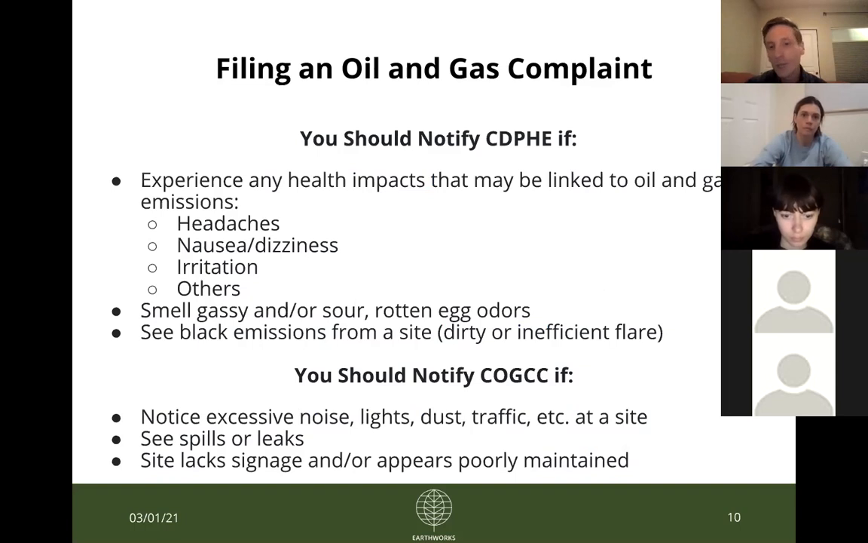And if you do see emissions from a site, for instance, black emissions from one of those stacks, or, again, flaring is via the rulemaking now not allowed in the state of Colorado, but that doesn't mean that you still may not at some point witness a dirty or inefficient flare. And if you do, you should definitely notify CDPHE.